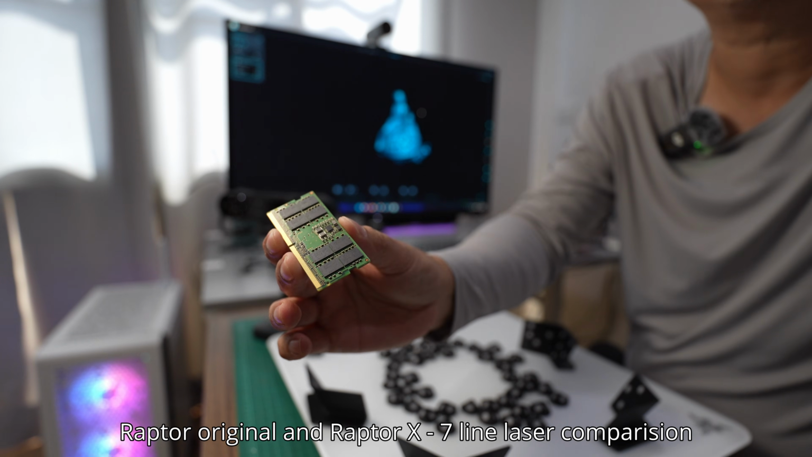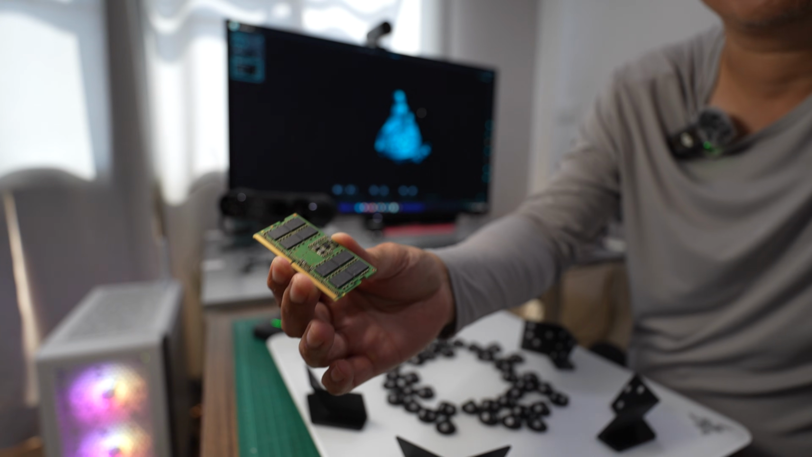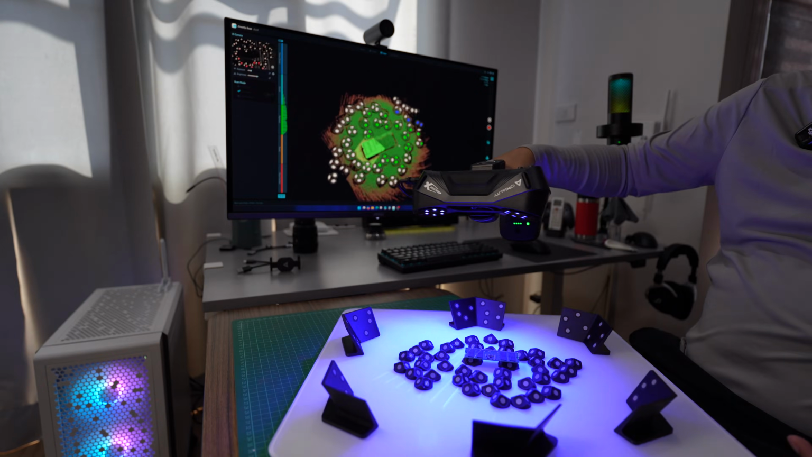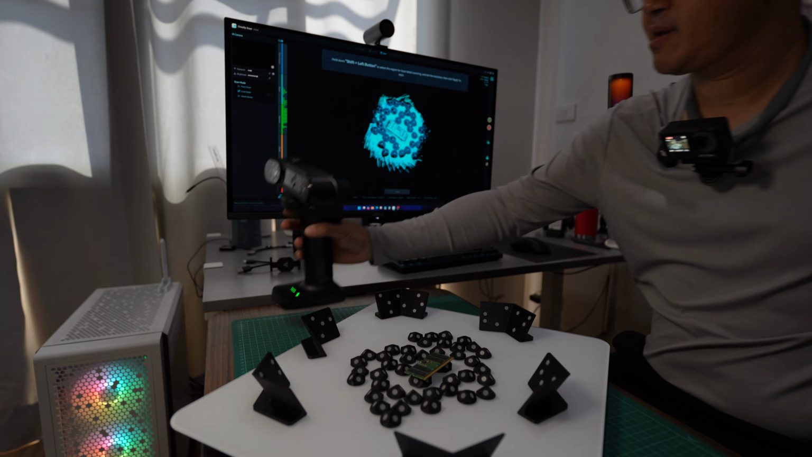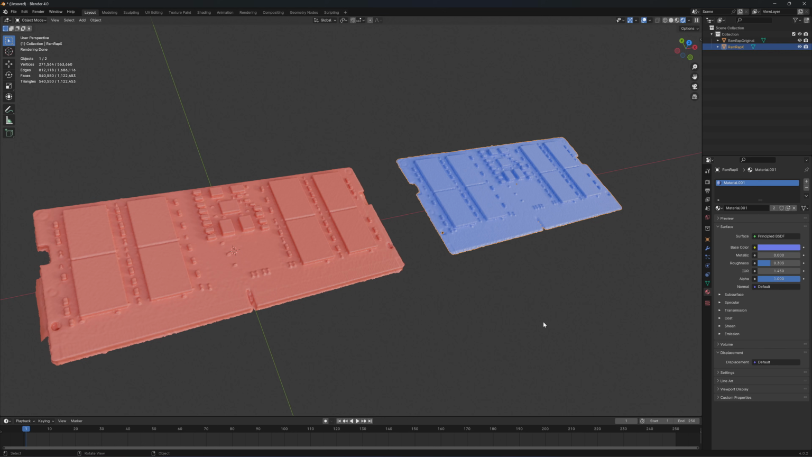Next I do a scan of this RAM chip, to see how much detail it can give and if it's any different from the original Raptor. The red one is the original Raptor and the blue one is Raptor X. They both scanned with the 7-line blue laser.